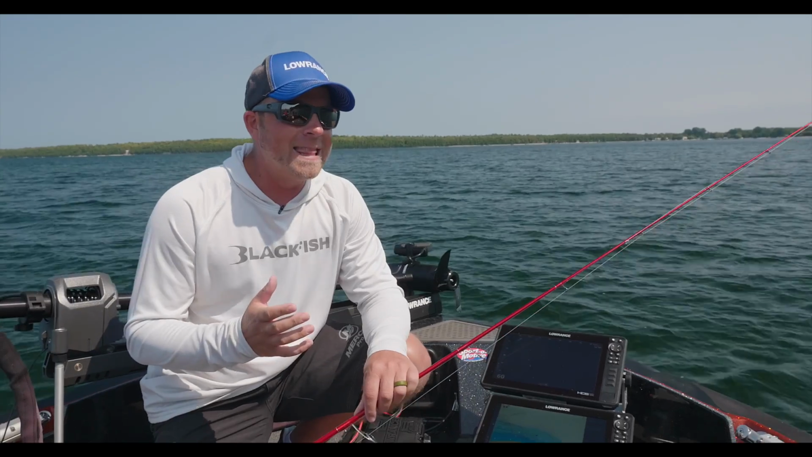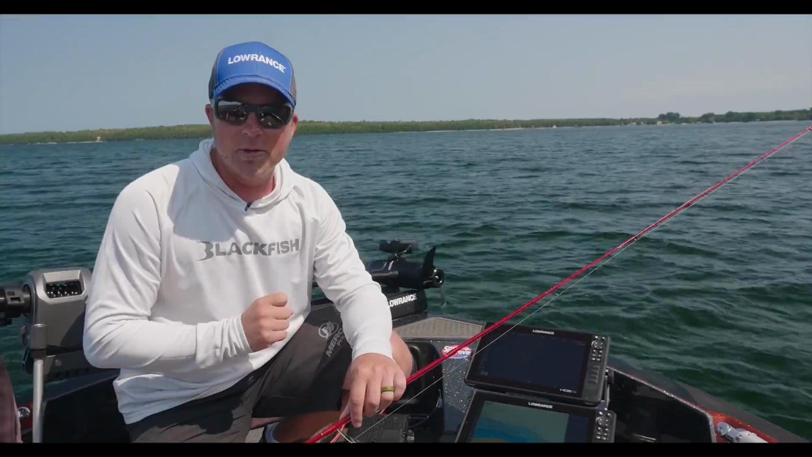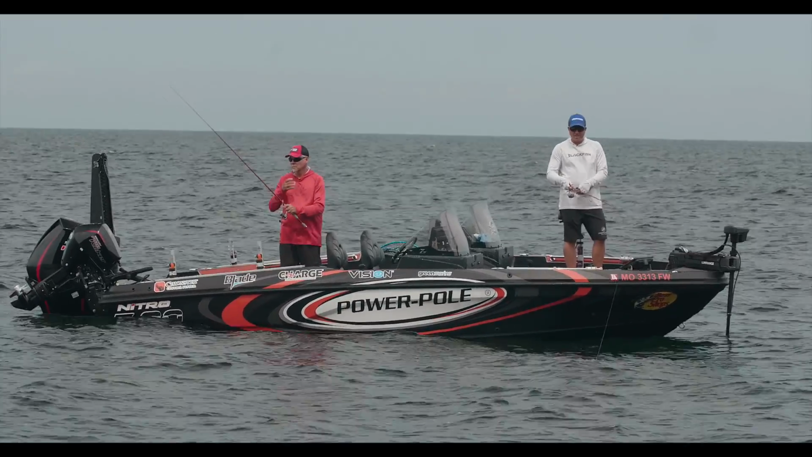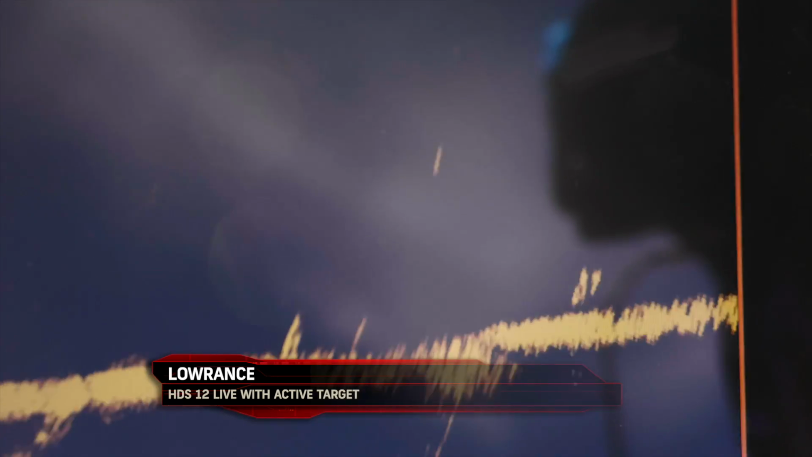But the thing that I think is especially important about an active target style transducer is the fact that you can see how the fish are relating to your different presentations. Maybe I'm throwing a shiver minnow at these fish. Maybe I'm throwing jigs and plastics at these fish. And if I'm seeing a bunch of fish around and they're looking like they should be walleyes on this structure and they're not reacting to any of this, which you can actually see plain as day now, you need to move on and try to find some active fish.